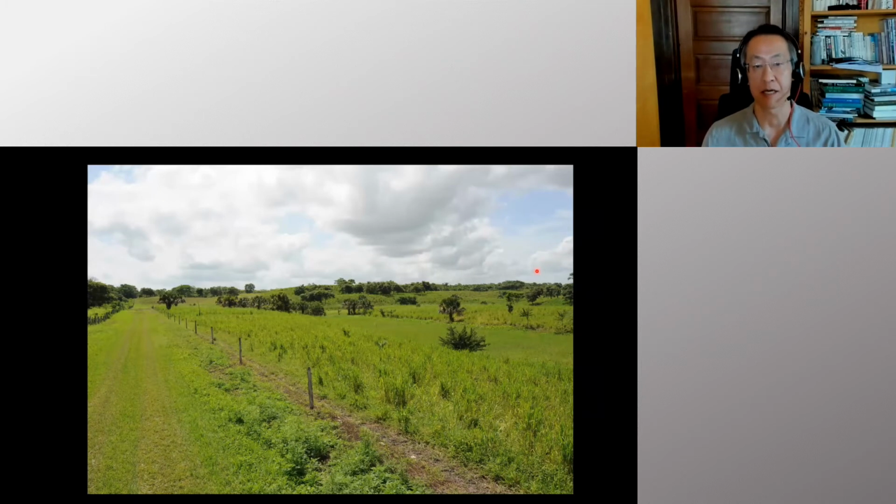Again, this is the ground level view. We are on the causeway, the Western Causeway. This is the large platform, or we call it plateau. It just looks like a natural landscape if you are on the ground. So that's why people really didn't pay attention to this site.